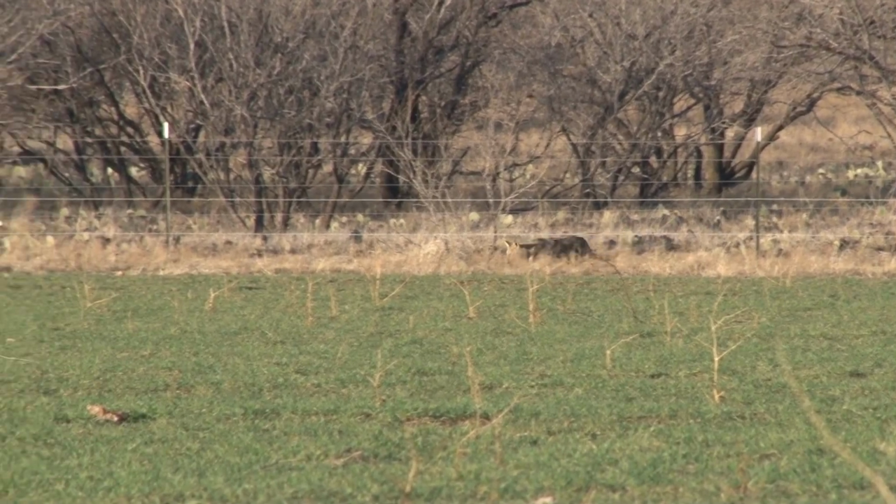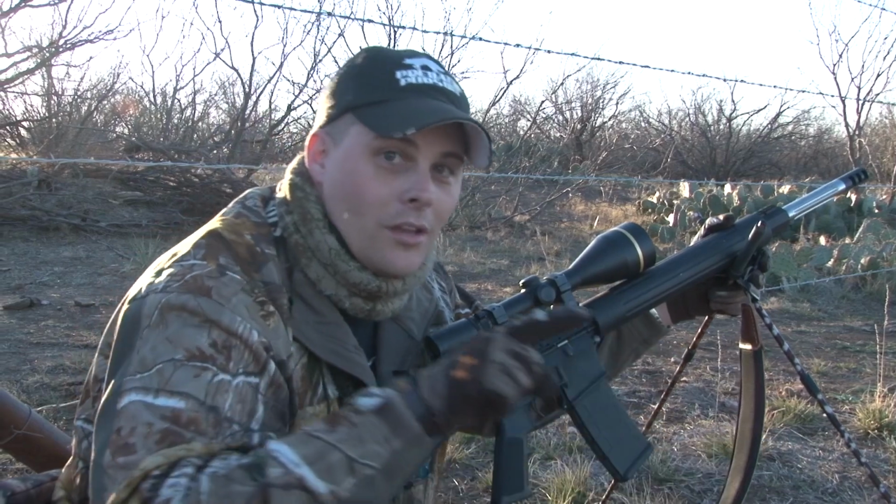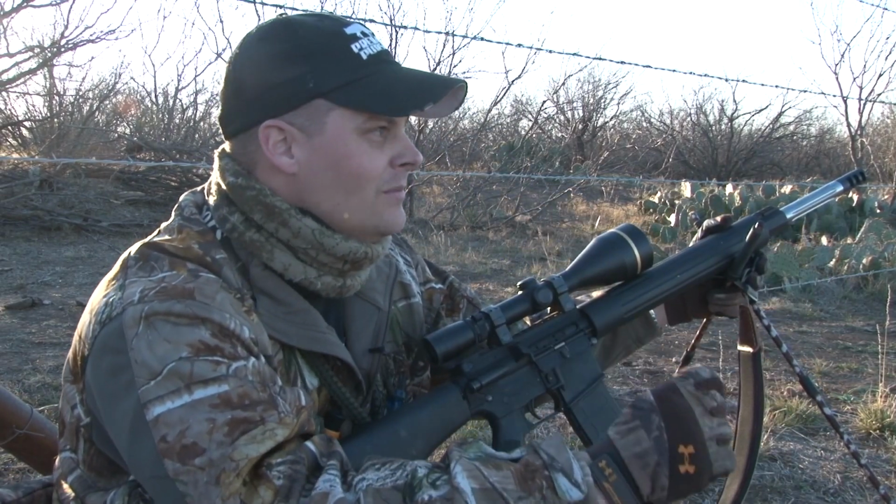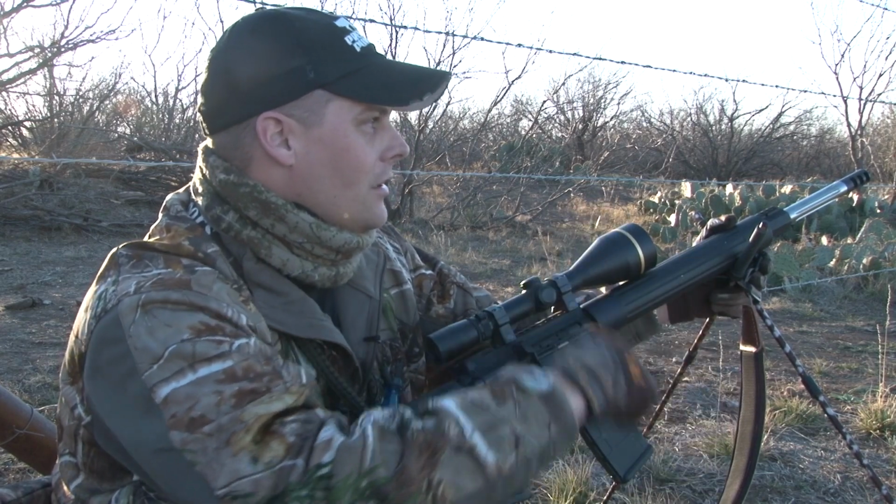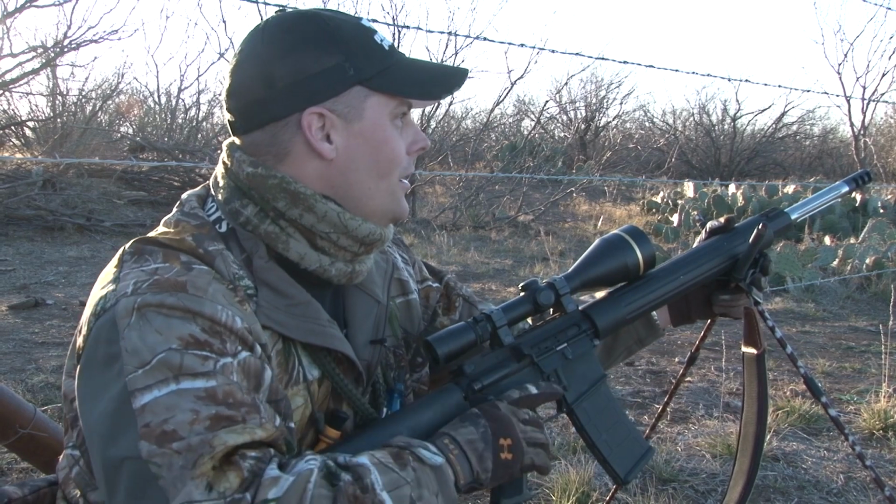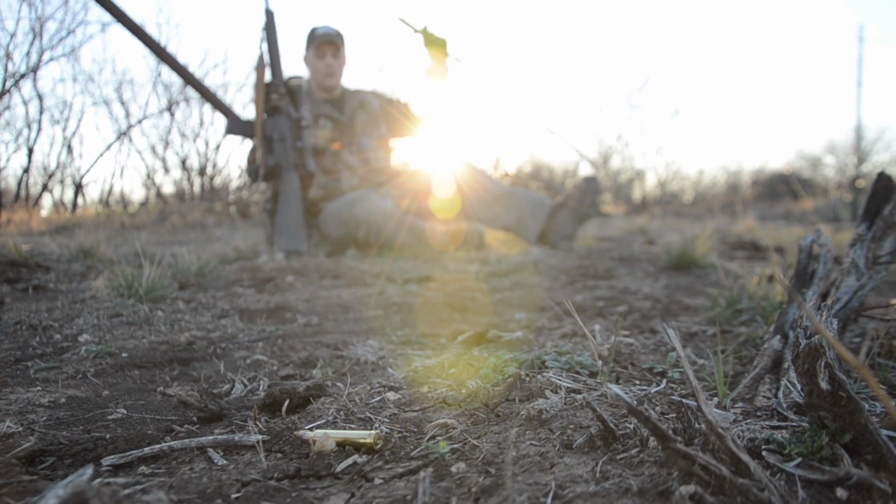Finally, he decided to come across, man, but everybody says they'll always go downwind. Our wind is going that way. And he circled, went all the way straight upwind. And he was headed back to the brush, and he never would stop on his own. I had to smooch him, but he stopped. We got him, man. That gets me shook up when I gotta wait that long to shoot one.